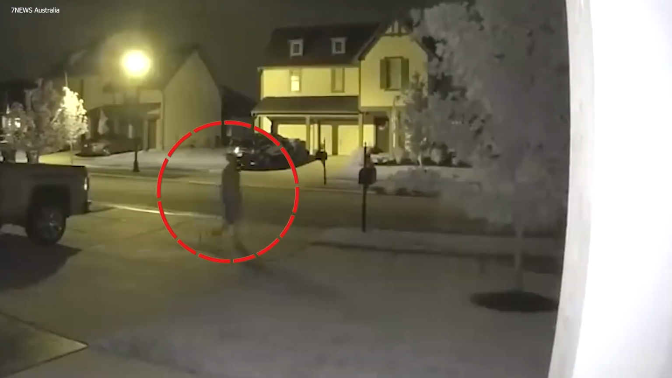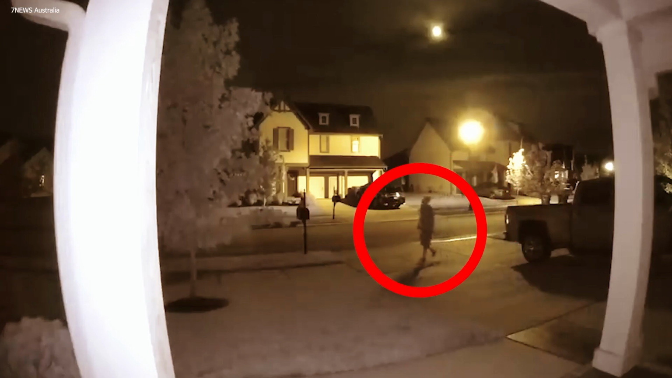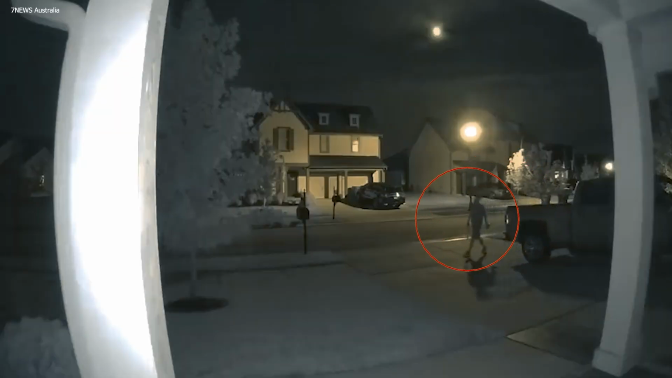Vanishing act. Whether you call it teleportation or the presence of extraterrestrial beings among us, this video is guaranteed to send shivers down your spine. A man was strolling along the street, perfectly normal, until he reached the edge of the camera's view and vanished, just like that, into thin air. While some believed it might be a superhuman with the power to teleport, others were convinced it wasn't even a human being.